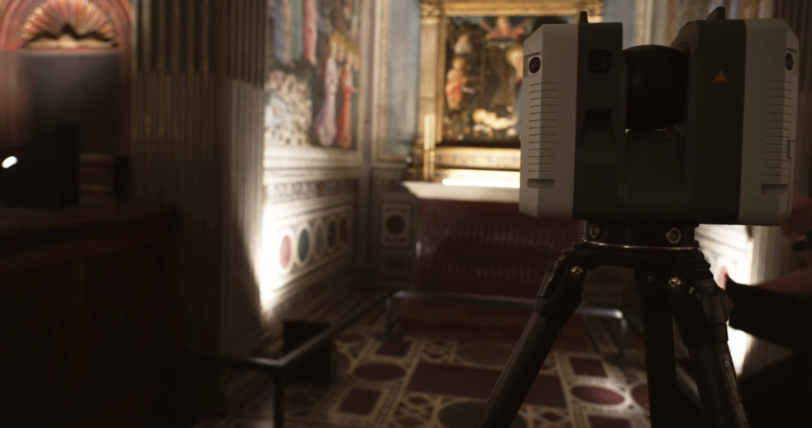So what we're going to try and do back in our lab is use these scans to reposition those sections of the wall that were moved in order to create a new little alcove in the chapel, in order to refit the room so you can see how those paintings were supposed to be seen when they were originally finished. The scanner itself is quite simple to use.